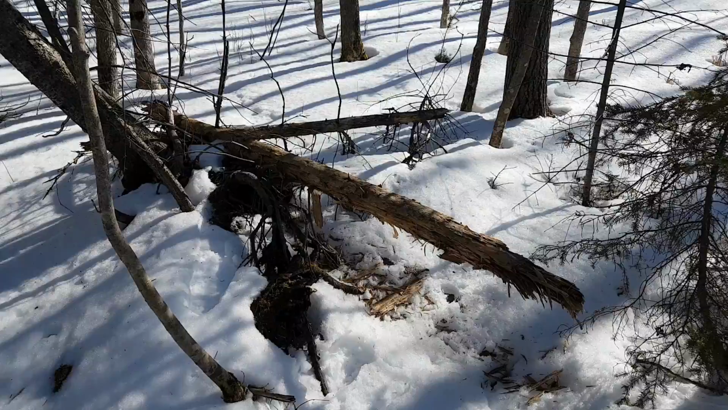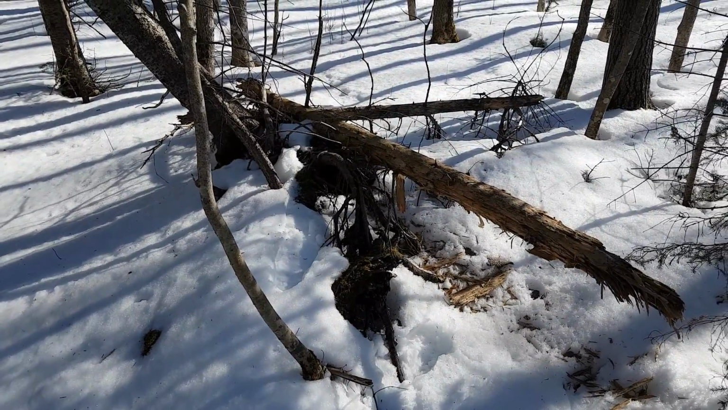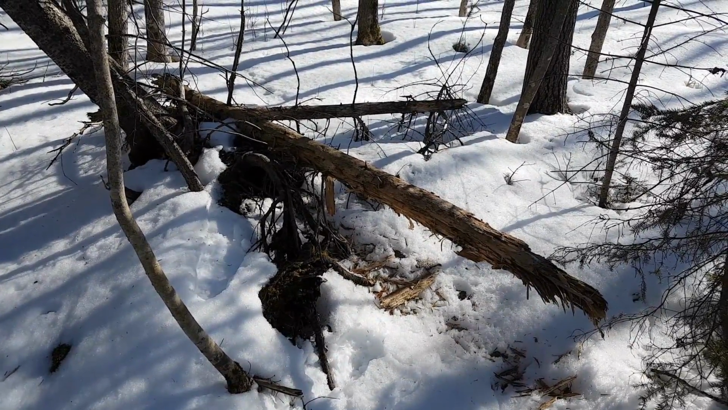Day 2, back at the trail cameras, brought out a bunch of apples today to put out and check and see if the bait was taken from yesterday, and it is. Too much of a crust on here to see any tracks, so I would have to guess that it would be something smaller than a coyote. So it's either the fisher, the weasel, or the fox, I would think.